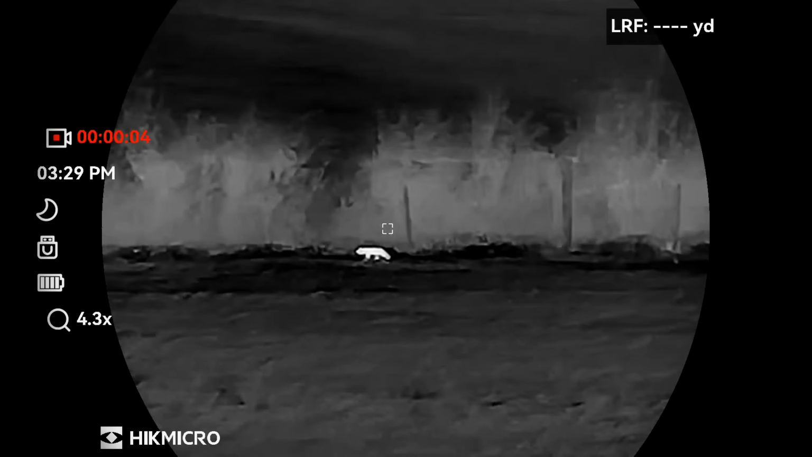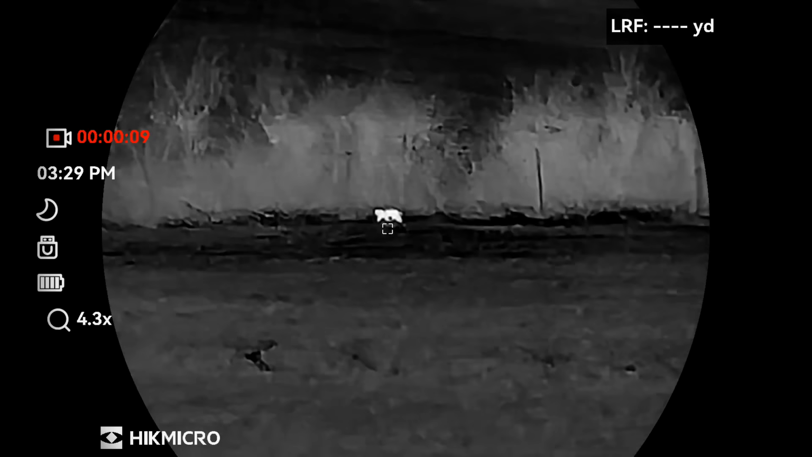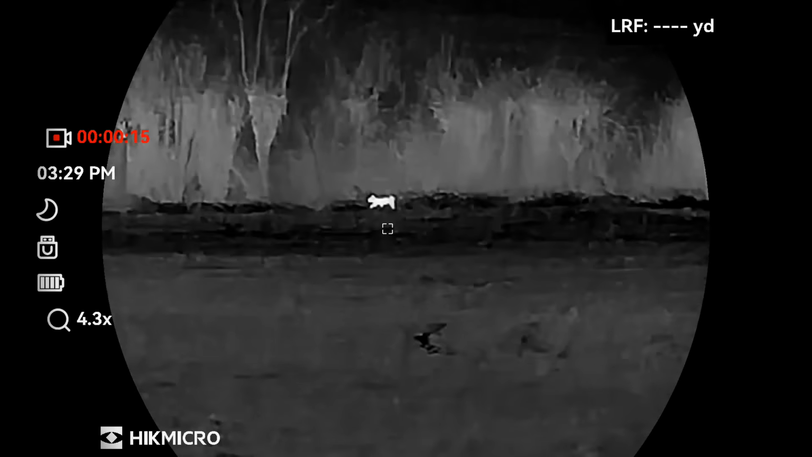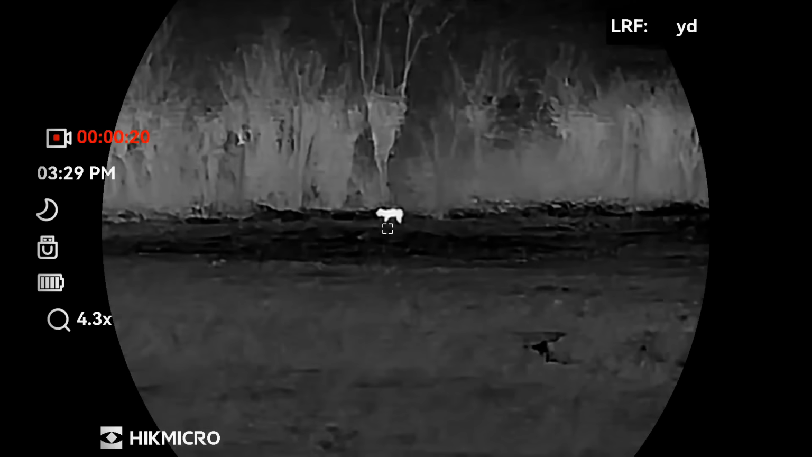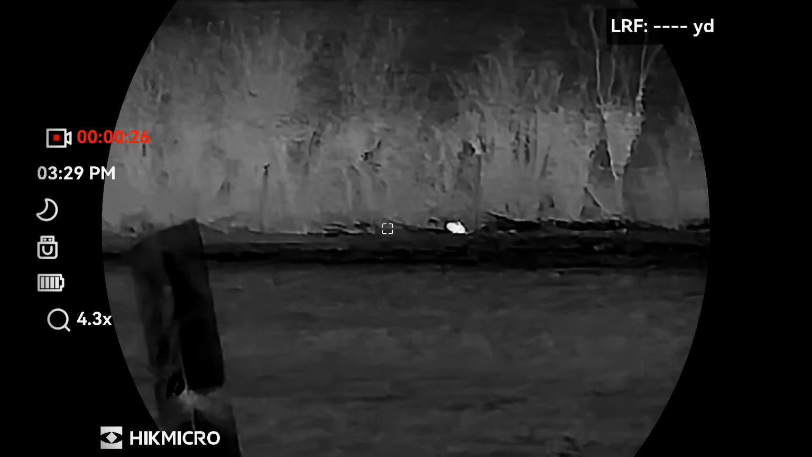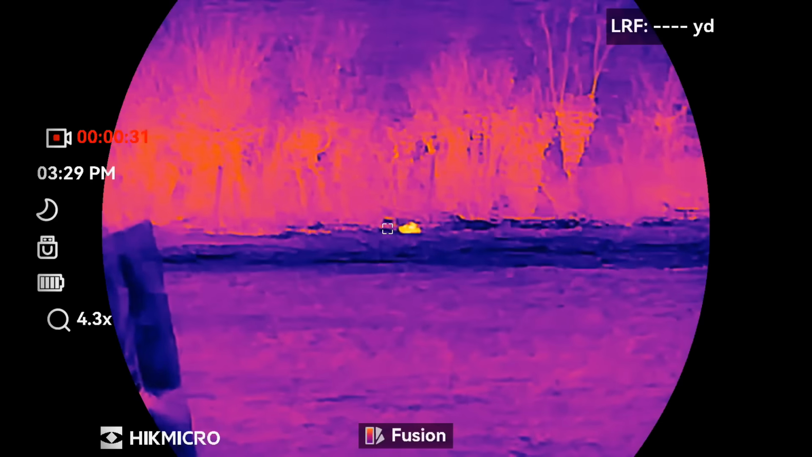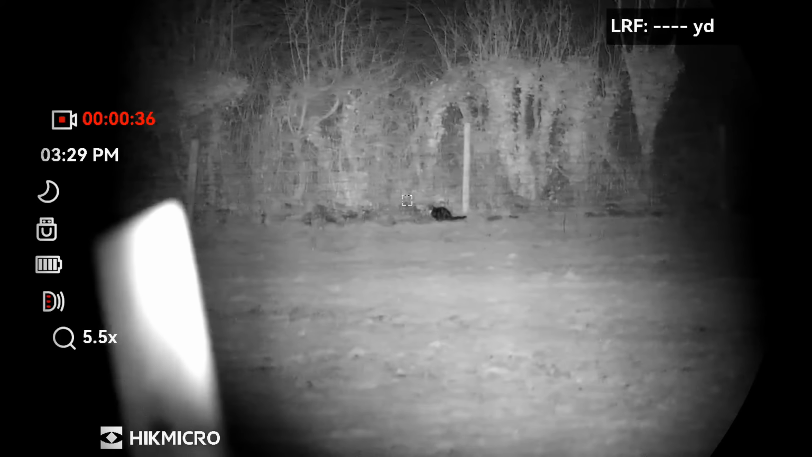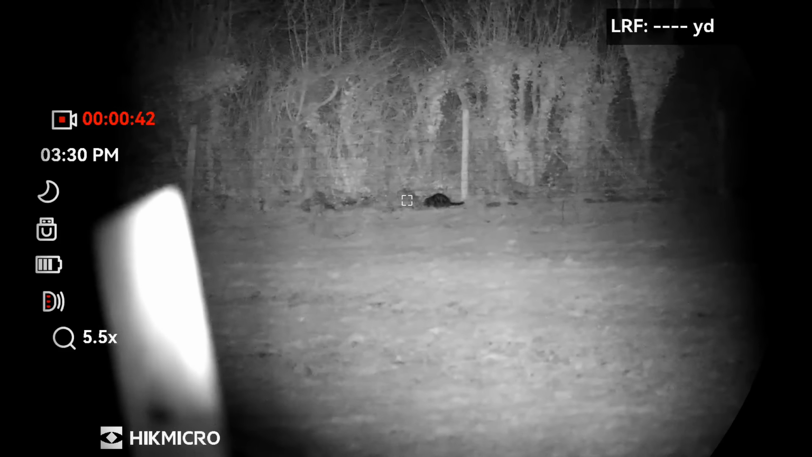Now, this is a good example of one of the benefits of having a multi-spectrum set of binoculars, as I spotted this creature coming down the hedgerow one night. In the thermal you could mistake this for a fox, but with the multi-spectrum you can click through the different palettes until you get the night vision, and that'll give you a far more detailed image. And in this case it's a good thing too, as it's somebody's kitty cat, not a fox.